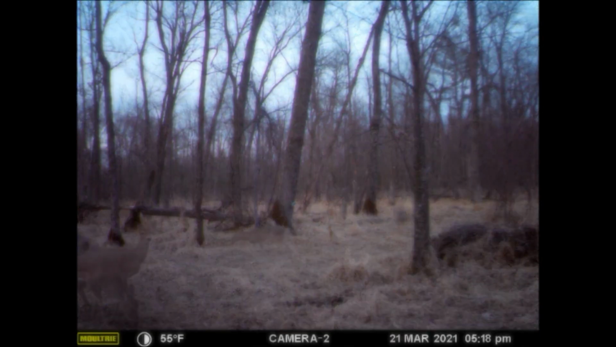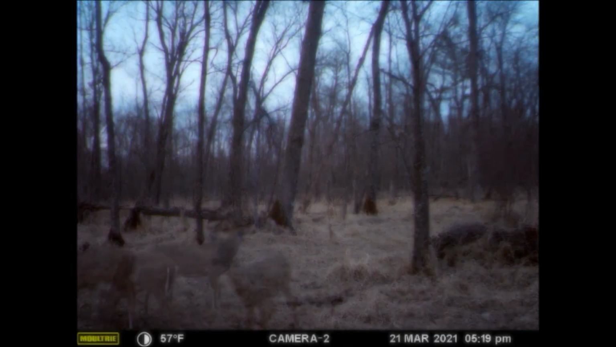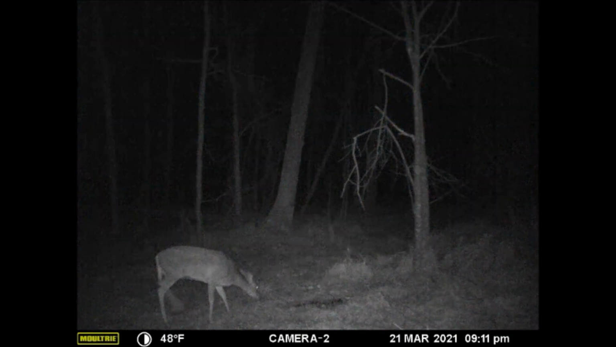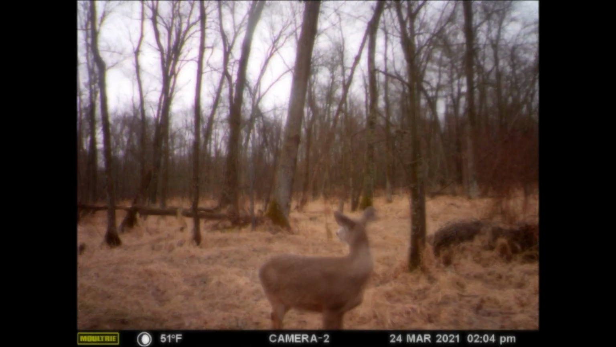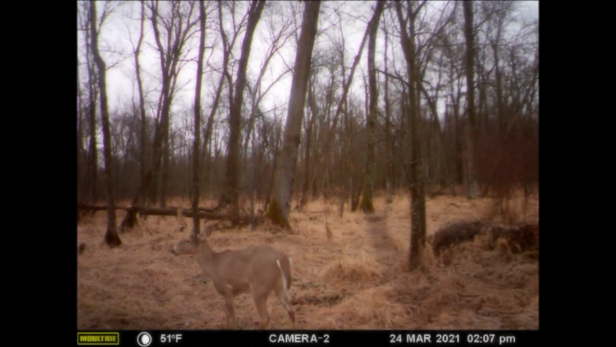Now, the first trail cam picture taken at 11:02 on March 21st was of me as I set up the trail cam. About 5 hours later, we were starting to gather data as these does were checking out the scrape area. Later that evening, we had 2 more does take a close look at the scrape. Then, after a 2-day lull, in the early afternoon of the 24th, we have a doe and a button buck show up.